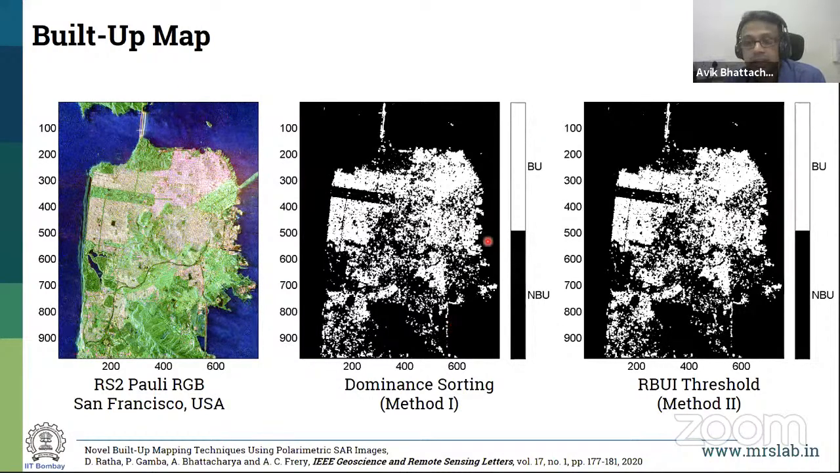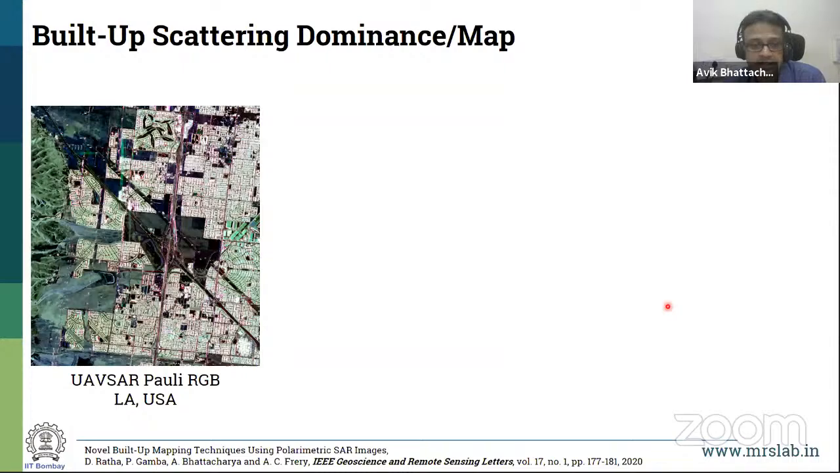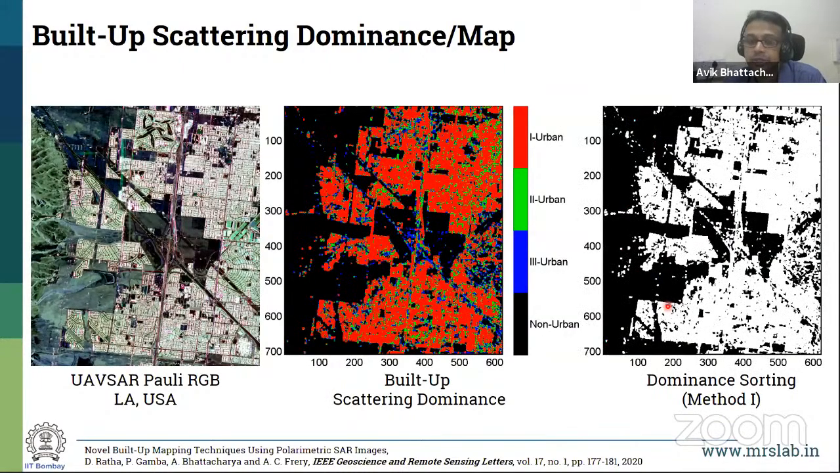So with that, we have also found different mechanisms to find urban areas. And I can give you some example. This is a UAVSAR image at L-band. You can see it has nicely captured this area, which is again an urban area.